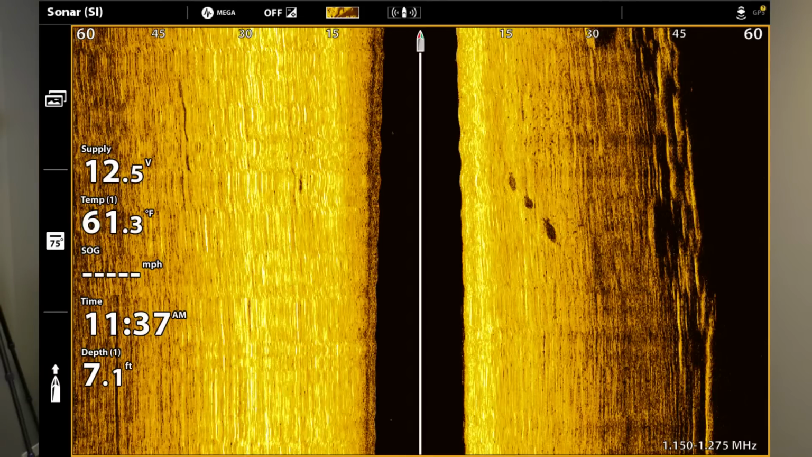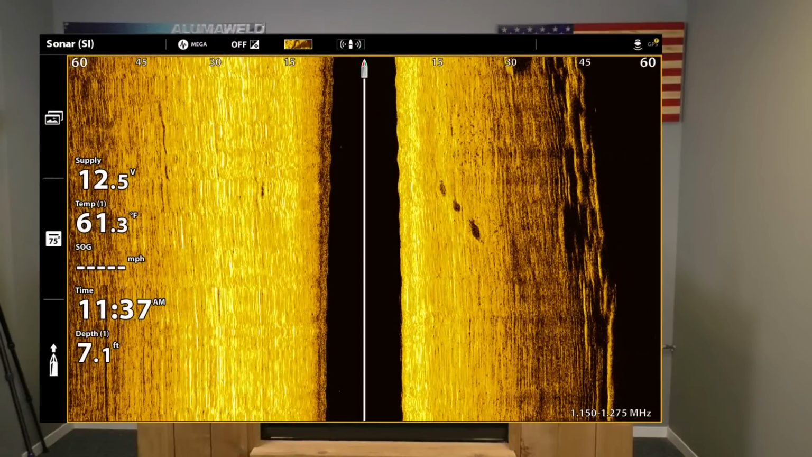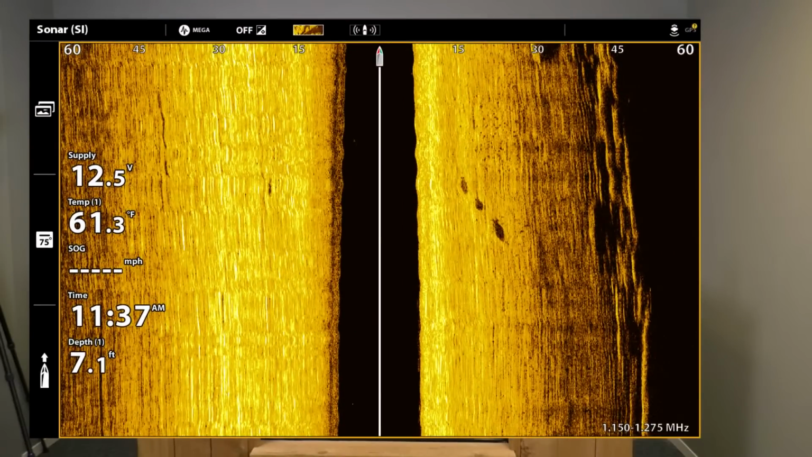Like that Springer picture where you actually see the definition of the mark. But I think I'm in too shallow water or something right there, or they're too close to the boat. But I've got some other ones here that demonstrate the actual mark and the actual shadow of the salmon.